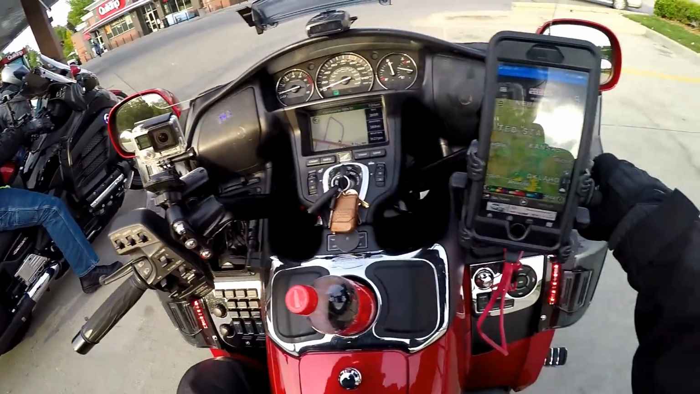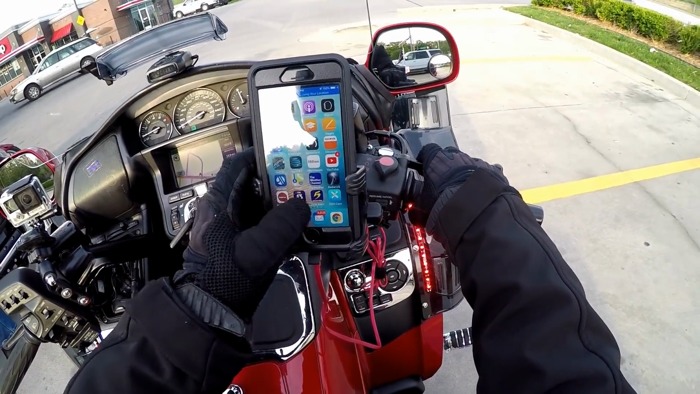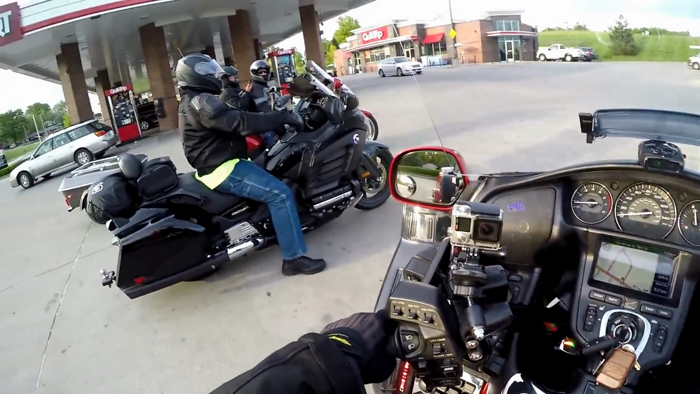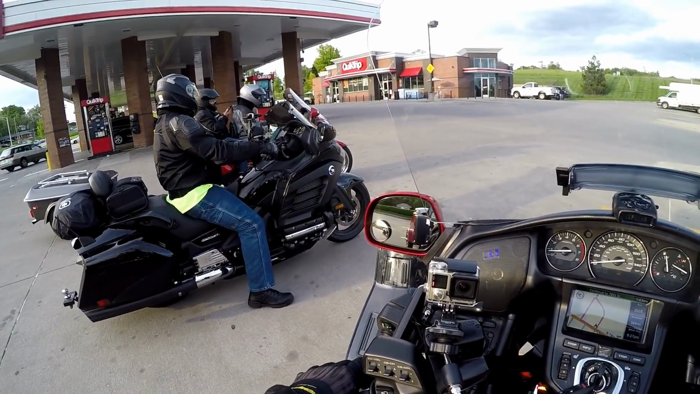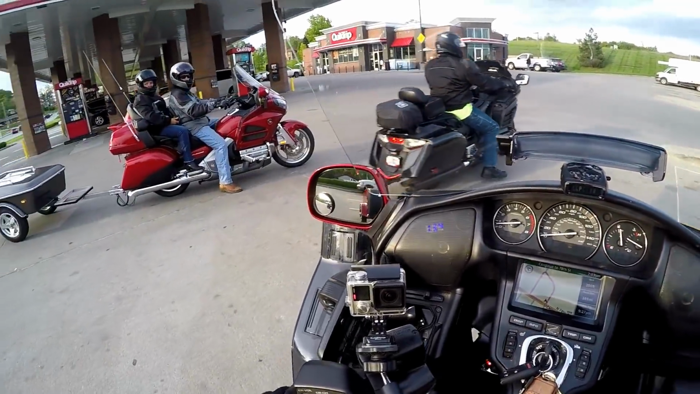Does she got a rain suit on her bike? Yeah, I think she got one with her on her phone. Okay, well, we ain't scared of the rain. We just have to stop, put them on, and work with it. You ever heard that old saying? It don't tornado around on a Goldwing.